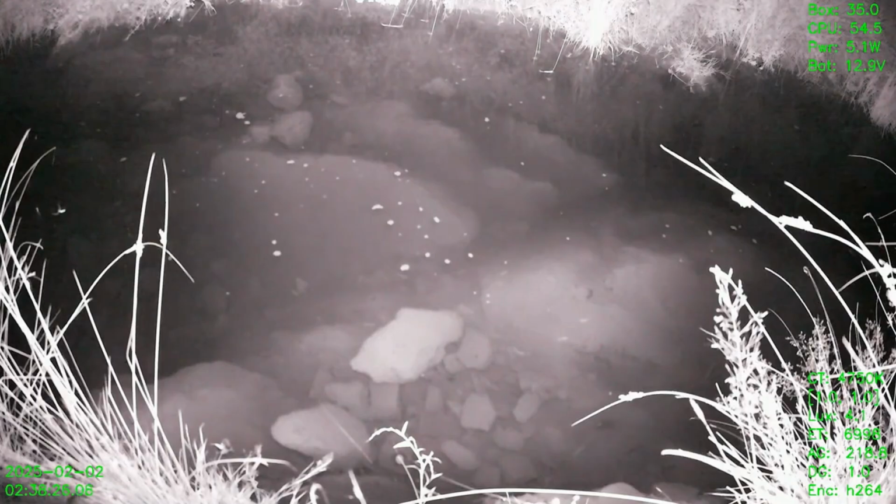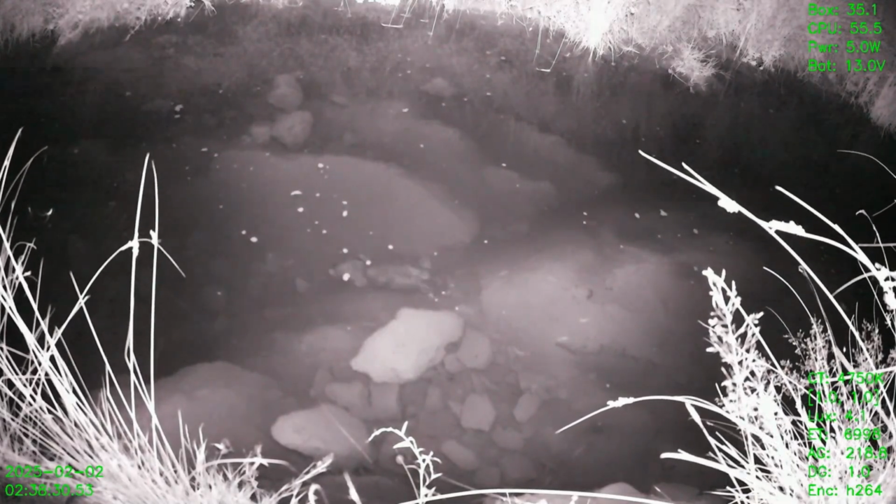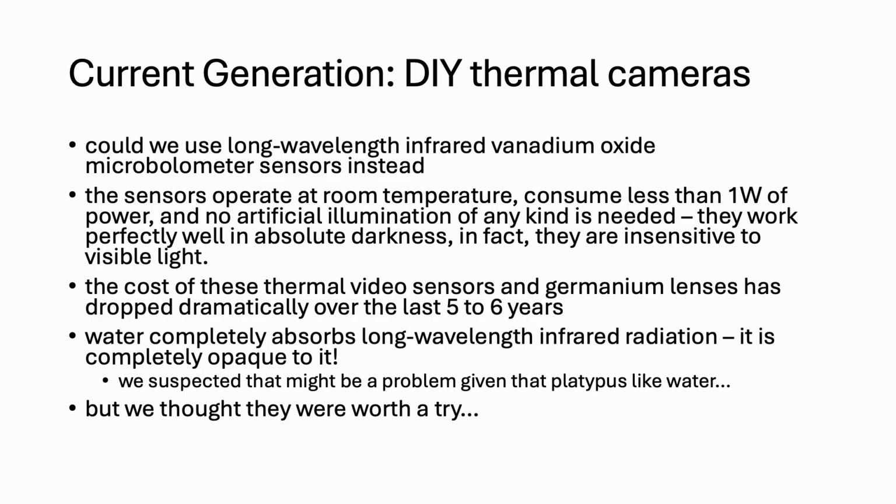So here's, again, a Mark II camera, but this time we're running some fairly simple computer vision detection code in the camera, and so it actually marks the platypus as it goes past, as you'll see. Unfortunately, it's not an AI model, so it marks basically anything that goes past, and it would also mark up a duck or a rakali in the same way. Nonetheless, that's a potential advance because we don't have to watch hours of videos just to find that little snippet as the platypus or some other animal of interest goes past.